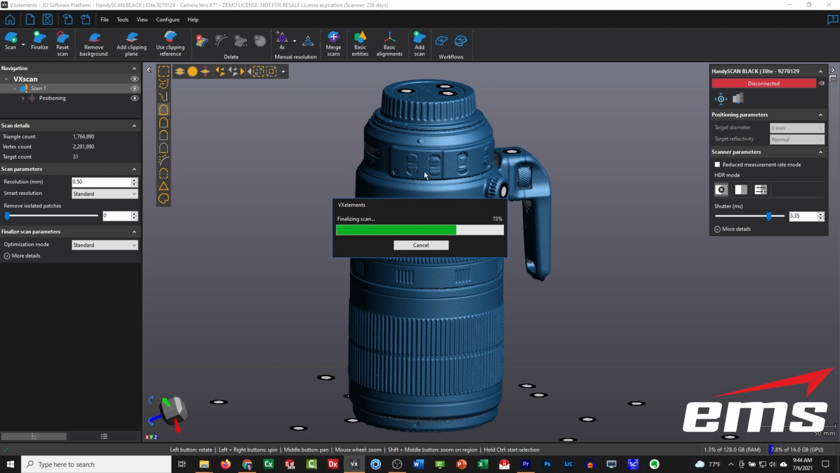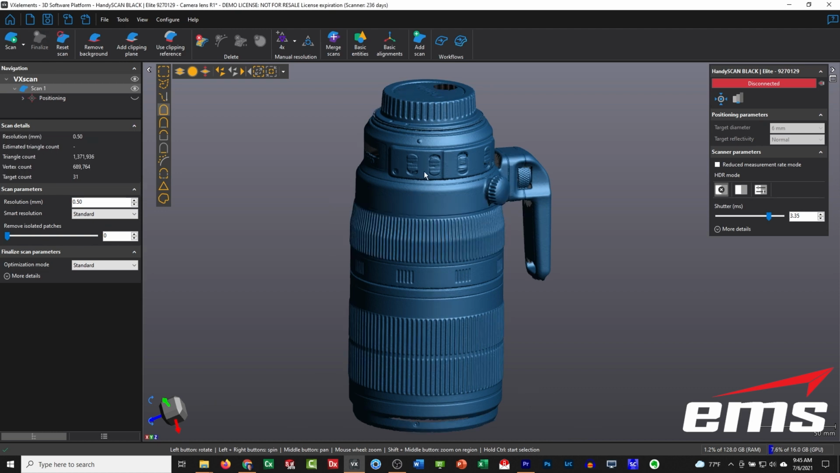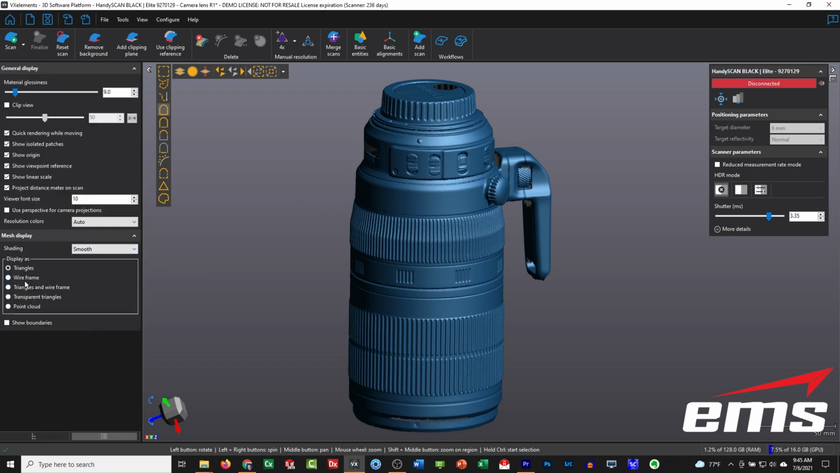Let's see what this looks like when it's done. Right now you can see it looks pretty much the same, but our triangle count went down to 1.4 million triangles. On a small part like this, not a huge deal, but it certainly would be on something very large.